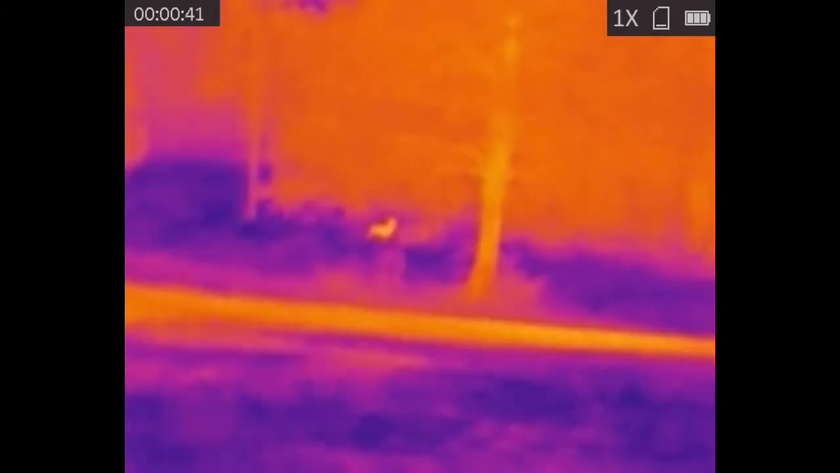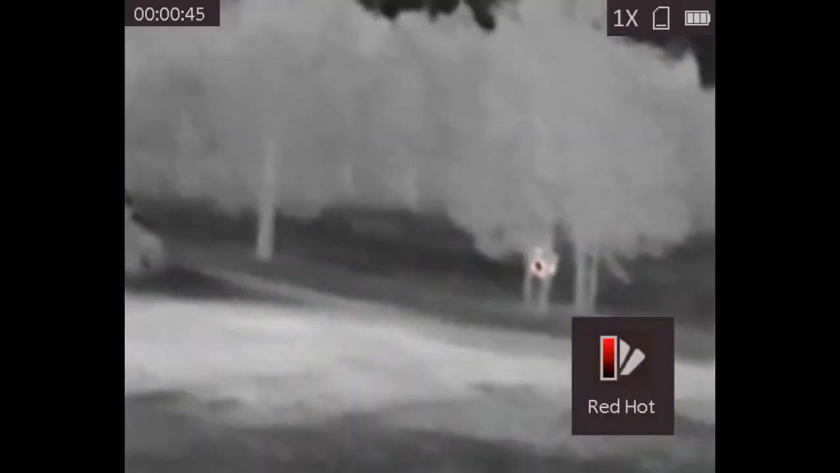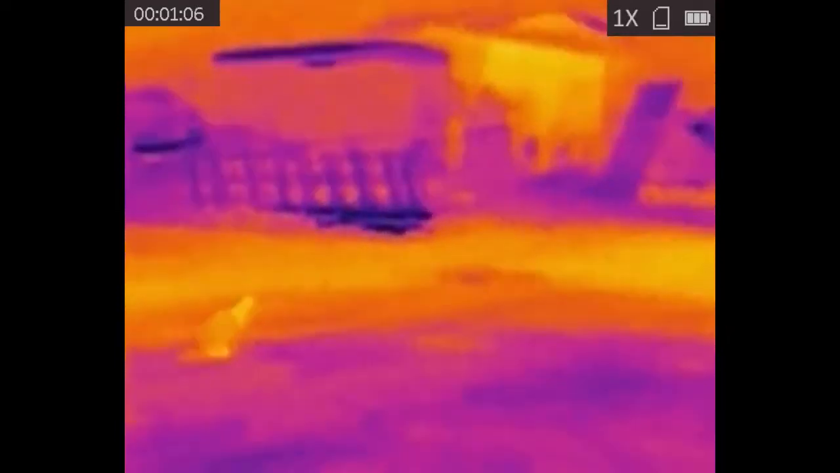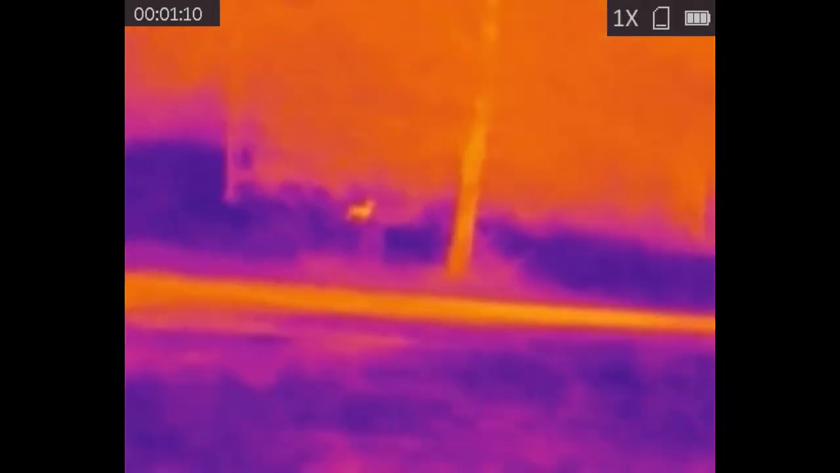I don't know if I went through all the color palettes here or not, but that's another color palette there. Yeah, that's the Red Hot. But yeah, it works pretty good. You definitely know something's out there, and at that range you can pretty much tell what they are. I actually saw those deer when I drove in, saw them in the headlights, but they were still hanging around.